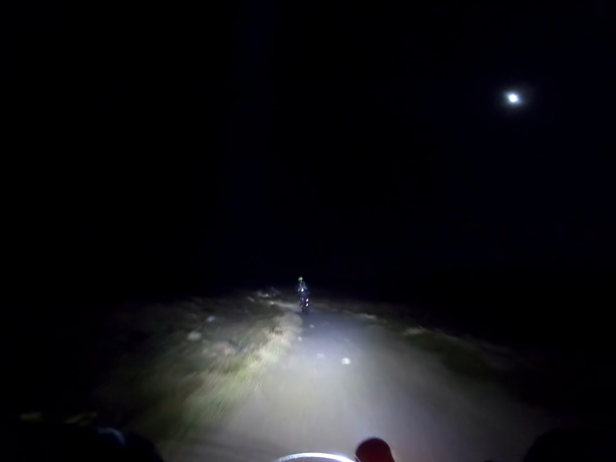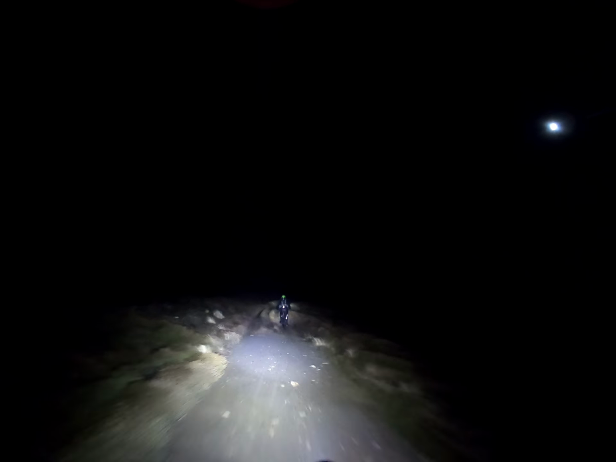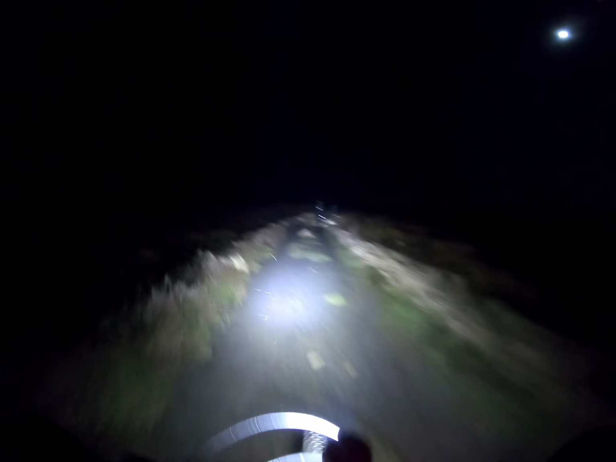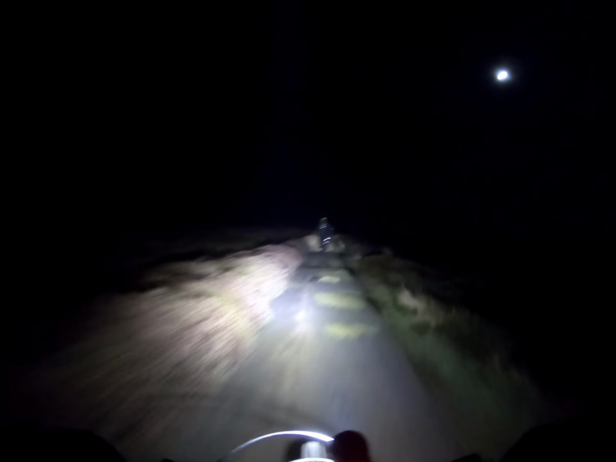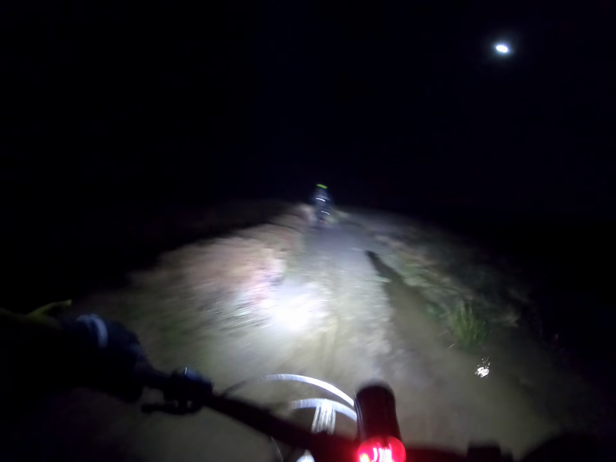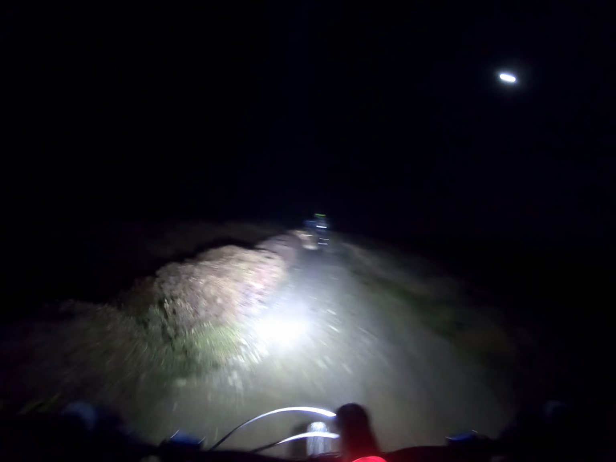And some of the bits of it are quick draining, as you can see here, but we encountered so many puddles that you just couldn't avoid. It was definitely sub-zero by this point. I think it was -2 or -3 by the time we got back to the vehicles. Oh dear. Not quite.